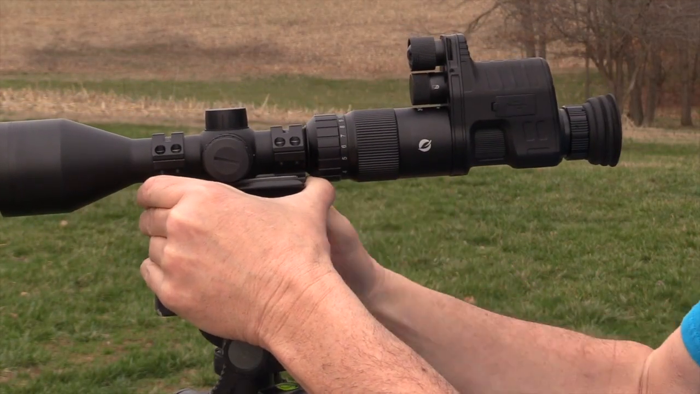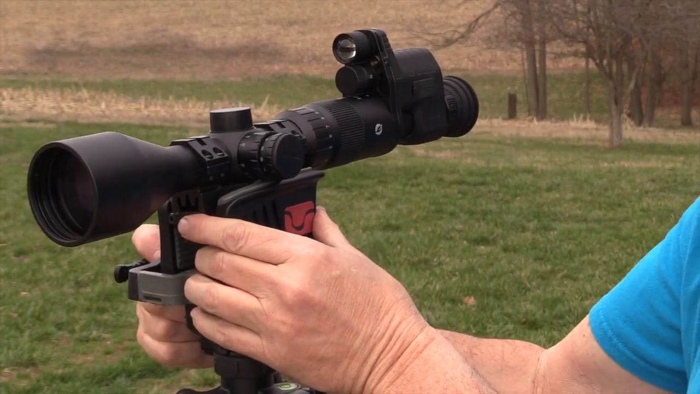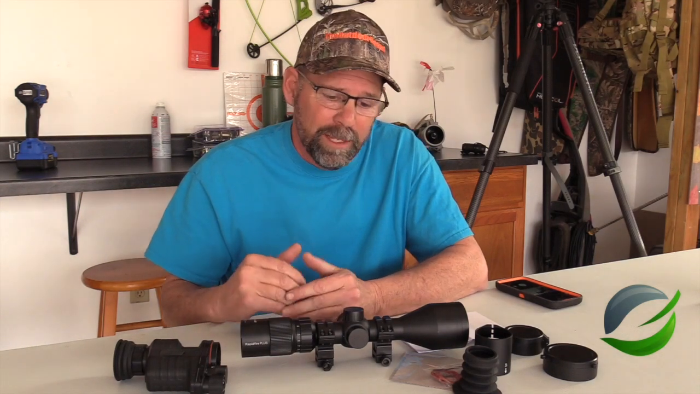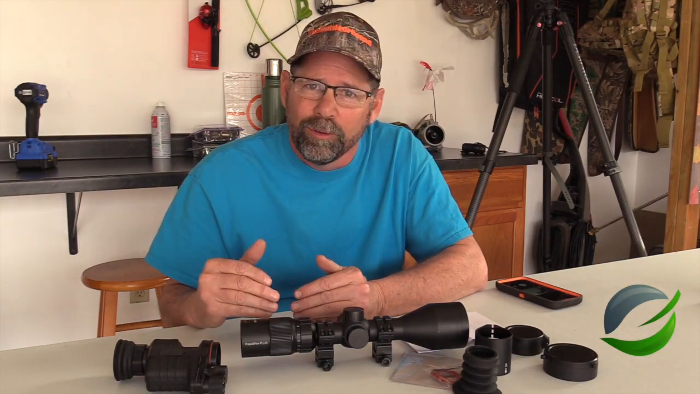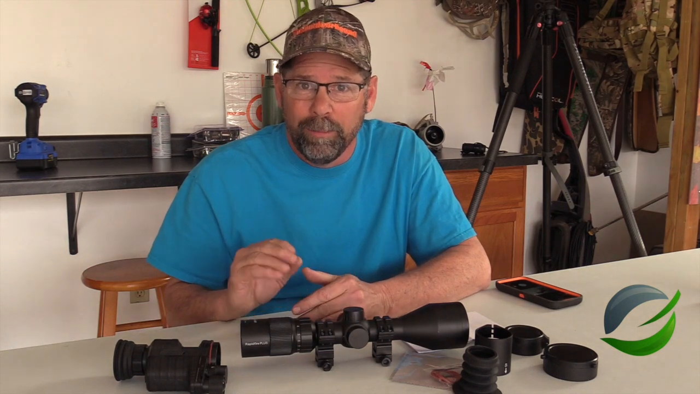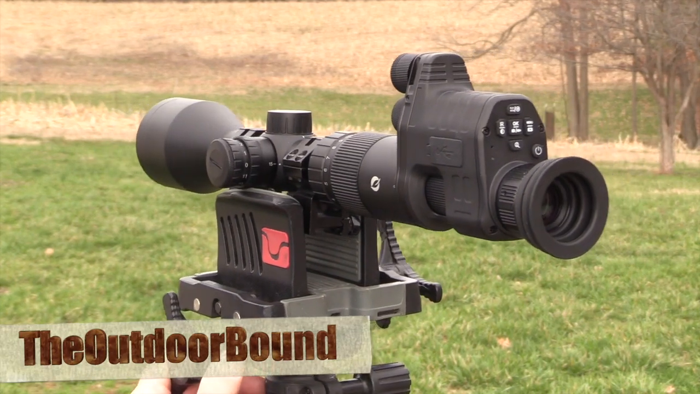So what we're going to do is I'm going to mount this to a tripod to start out with before I ever put it on a rifle. And I'm going to take it to the field and see what it does. If everything works out there, we'll put it on a rifle, put it in an actual hunting situation, and see how it's going to work. I'm going to give you an honest review of the NV100 Plus rapid fire scope.